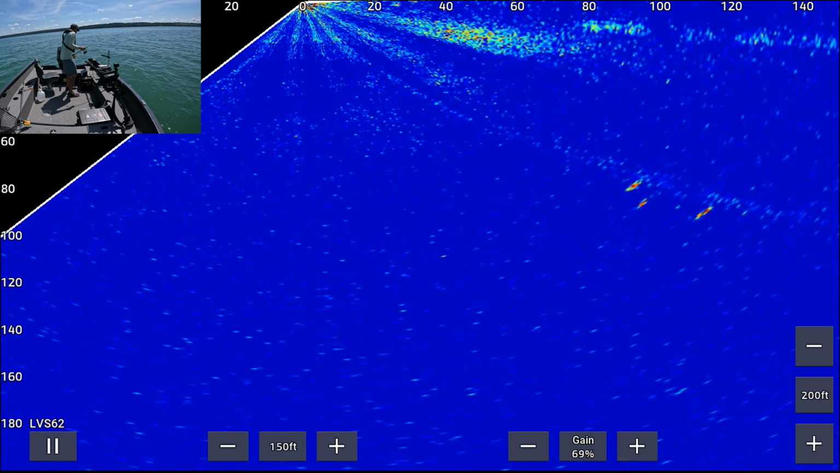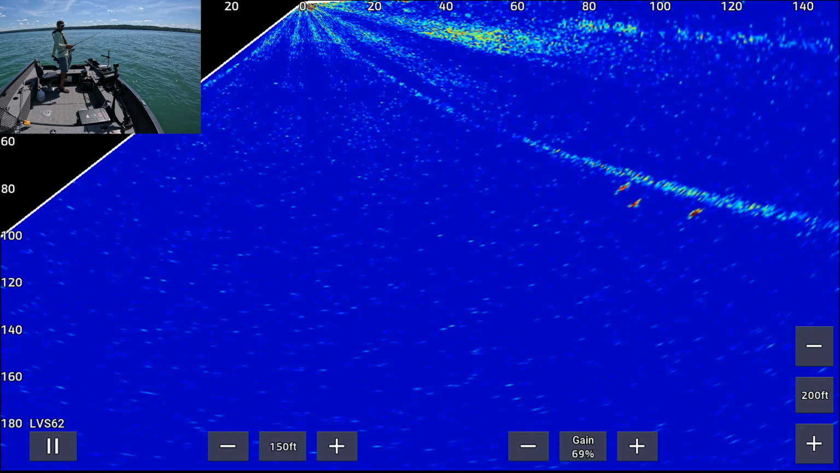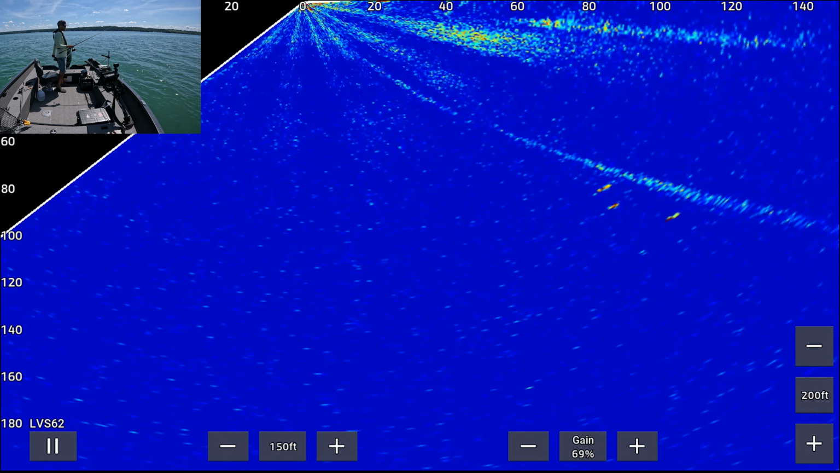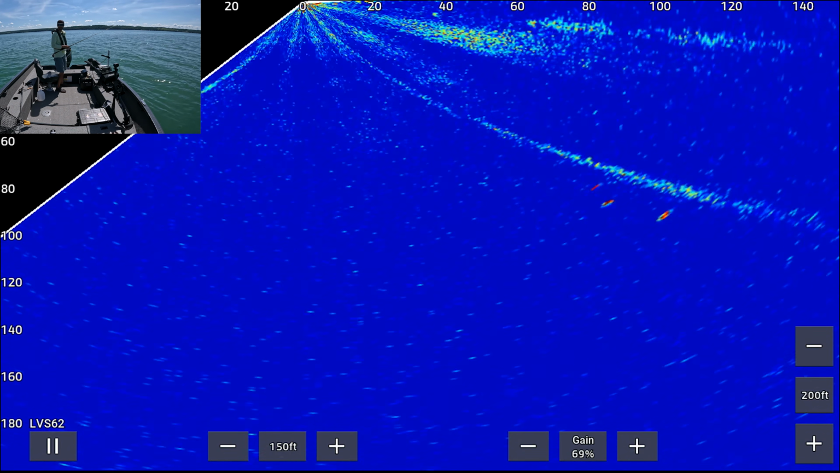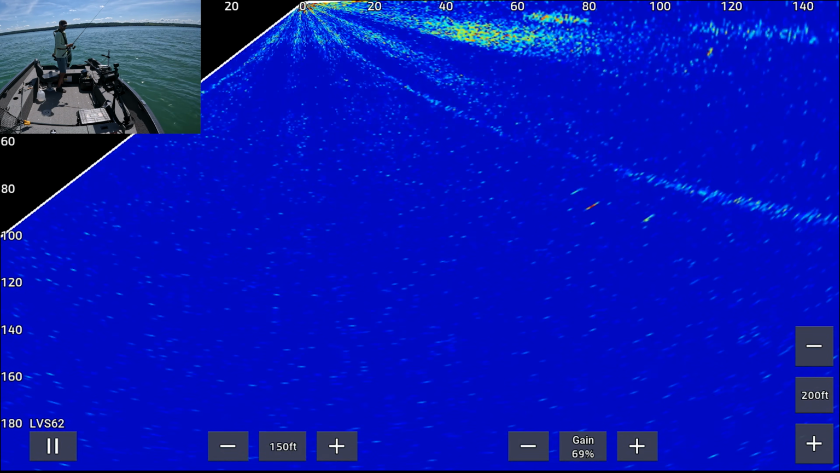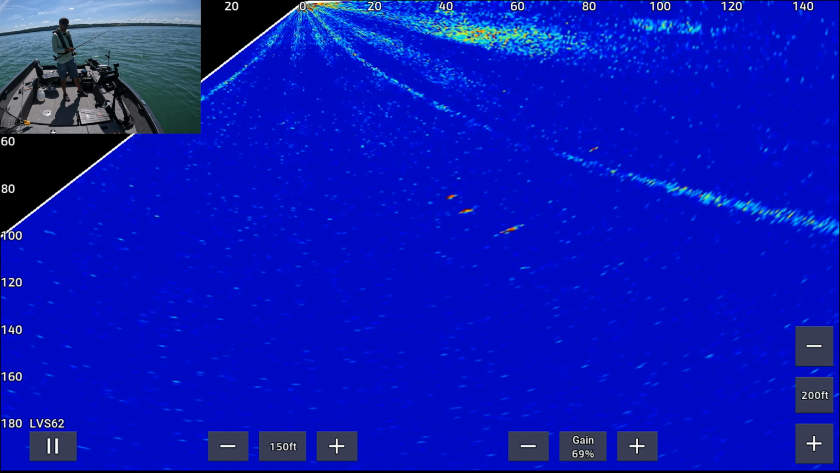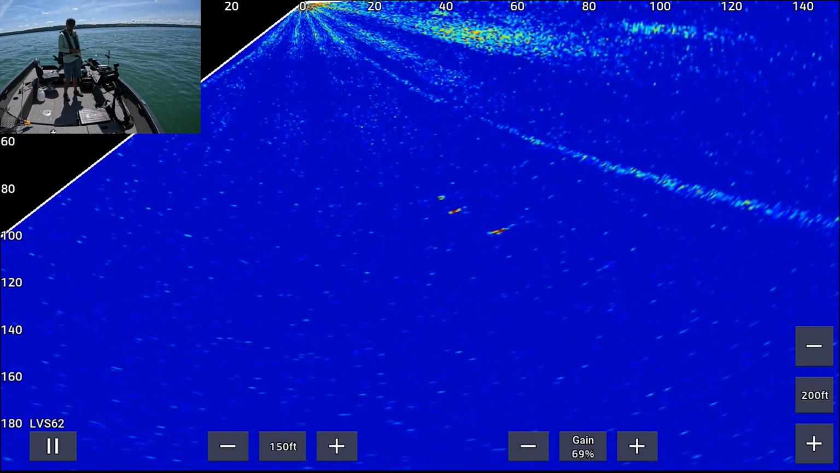You can do this without XR. XR is just a little easier because you can see really, really far. But my pole is not as accurate as my Livescope Plus pole. Like, it's a little bit sloppy in its dimensions. We're gonna swing right into these fish here.